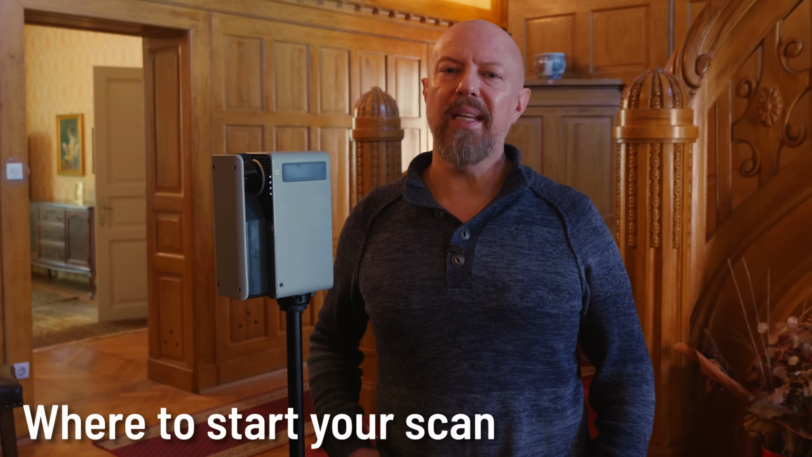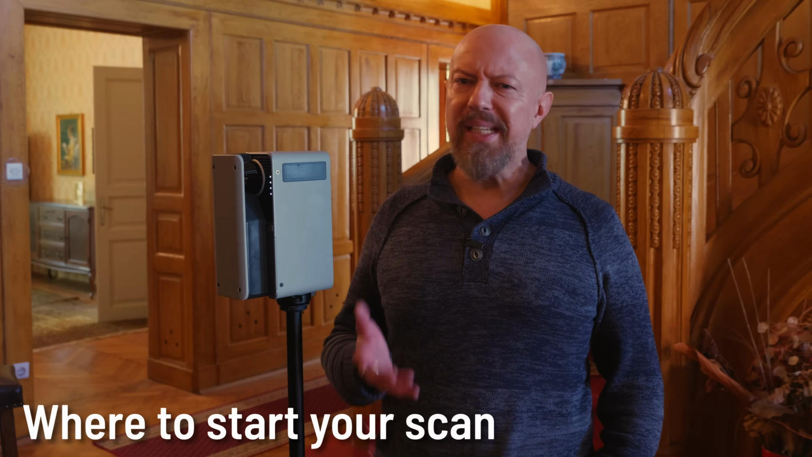You can start scanning a property in any room, but generally a large room like the foyer or living room is a good idea. This home has a grand entryway, so I'm going to start right here in the middle. You do need to get out of the way for the scan, so we'll leave the camera here and head into another room.